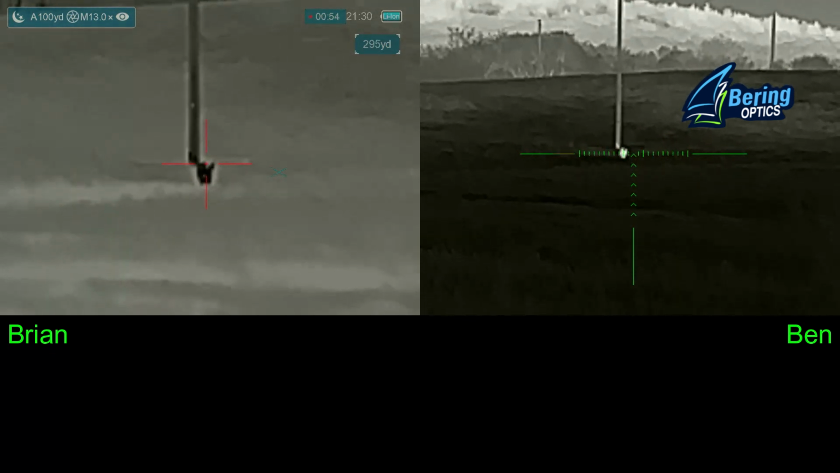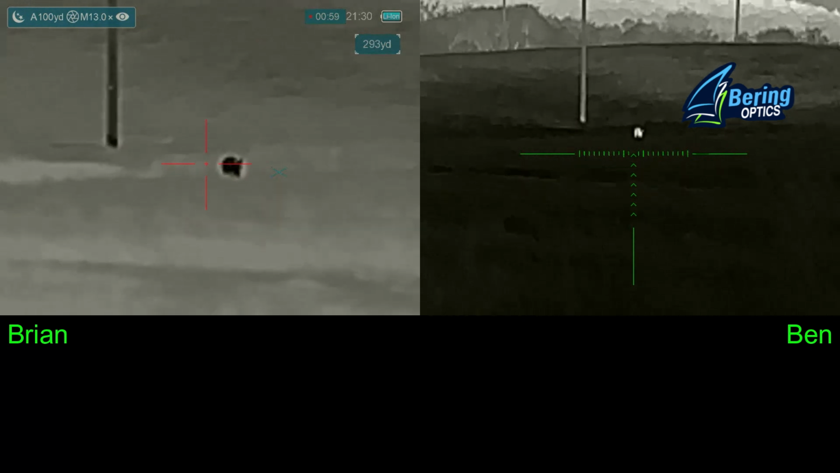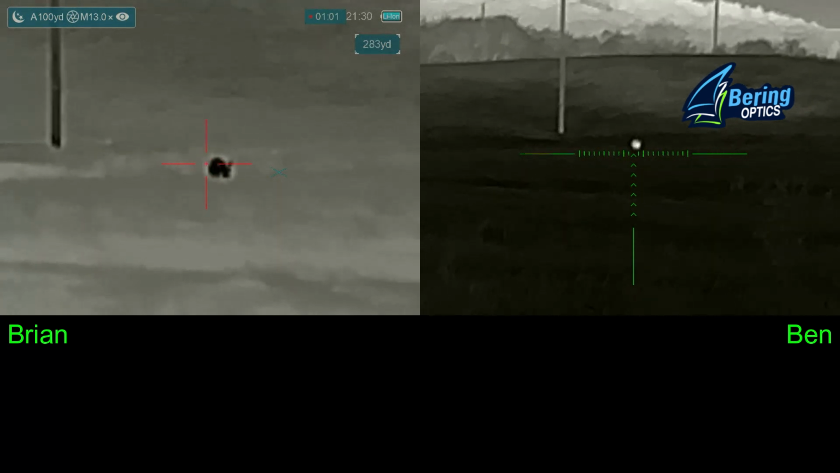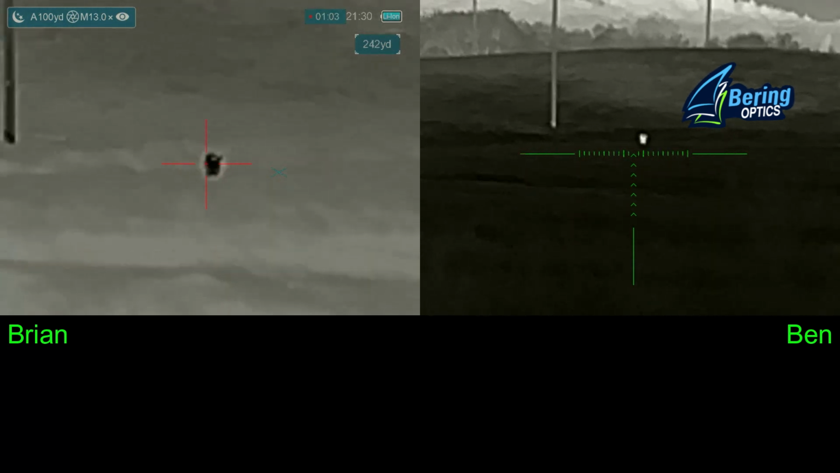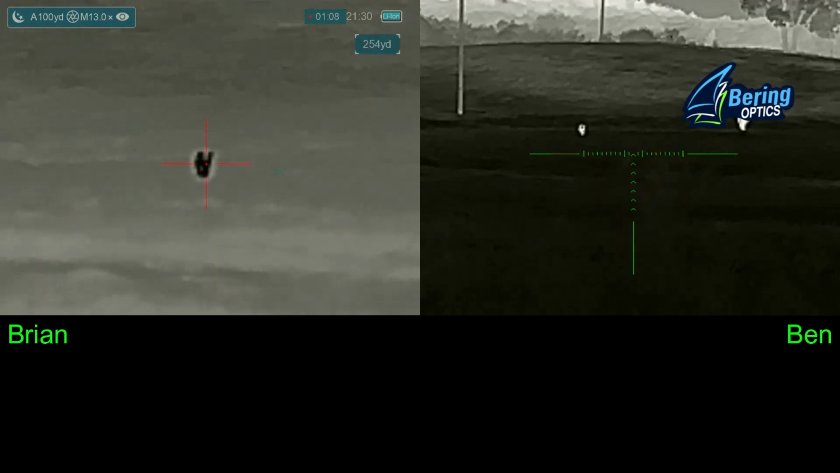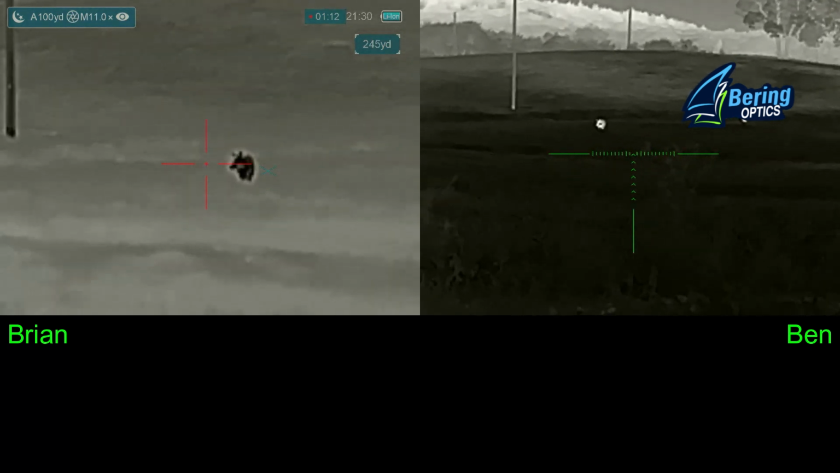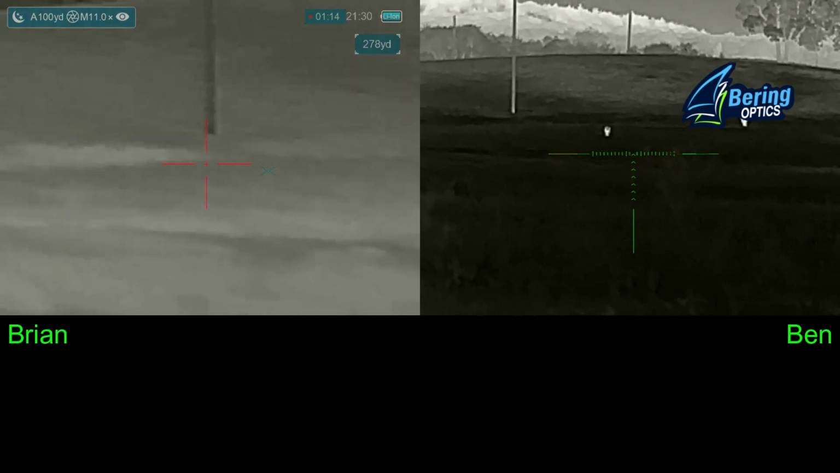And then we see the hog starts heading towards us. This is great news. We don't have to do anything but wait and hope that the cattle don't get in the way. So here comes the hog. And Ben and I are both checking on the cattle off to the right.